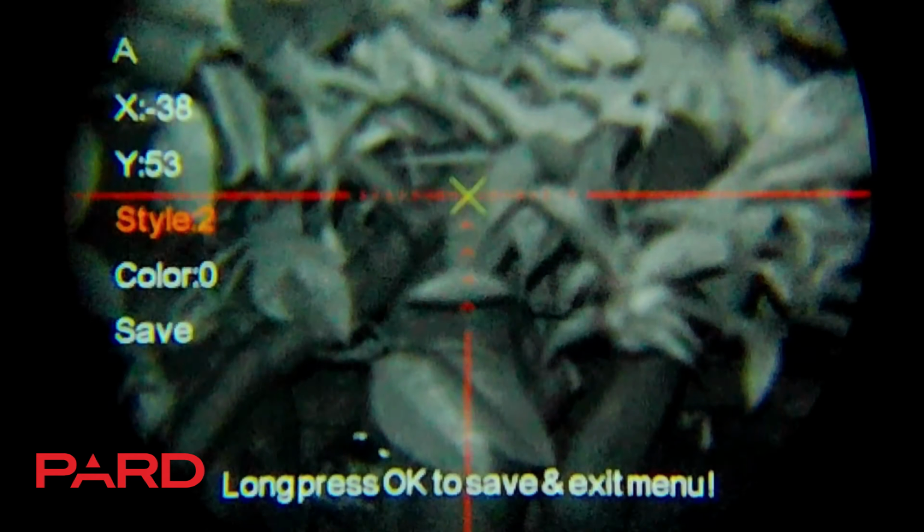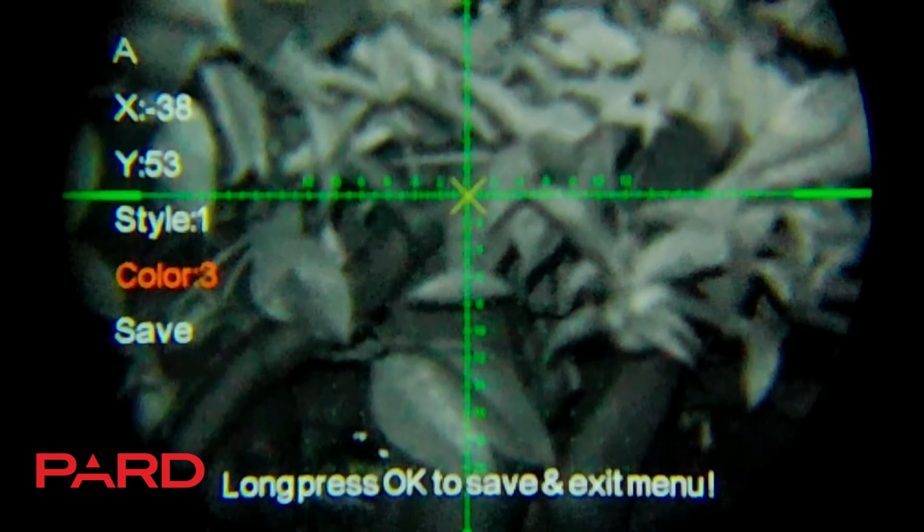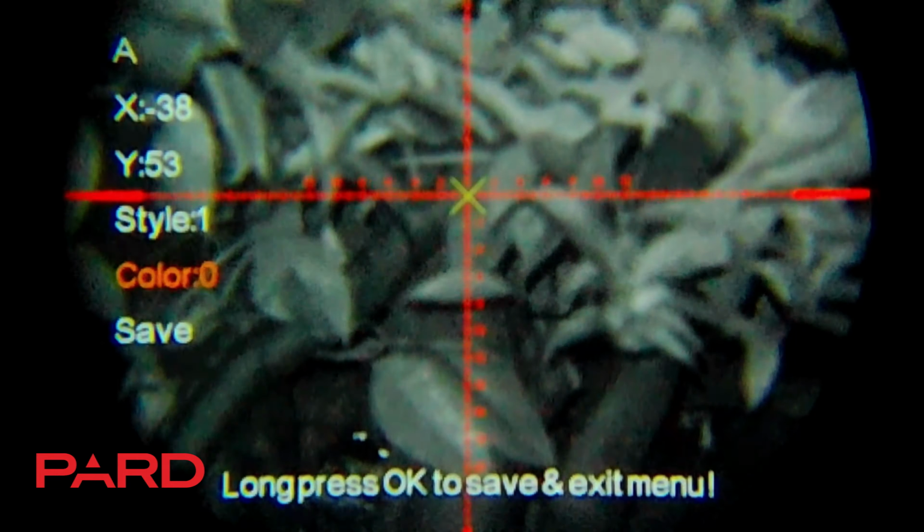And on top of that, you can also switch between different style reticles, depending on what you're shooting and what your preference is. I usually go with style number 1. And you can also change the colors as well, from red, white, yellow, green, and I typically have it on red. I found that to work pretty well, and then you can just save that, and that's going to be saved into your profile.